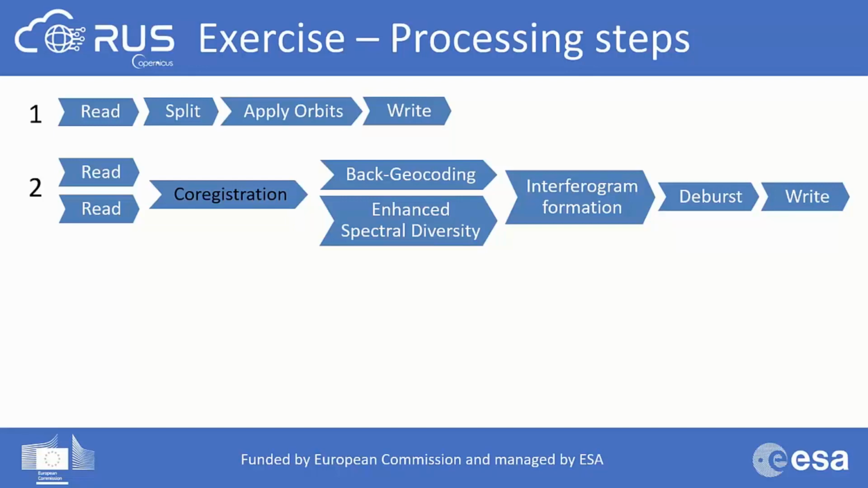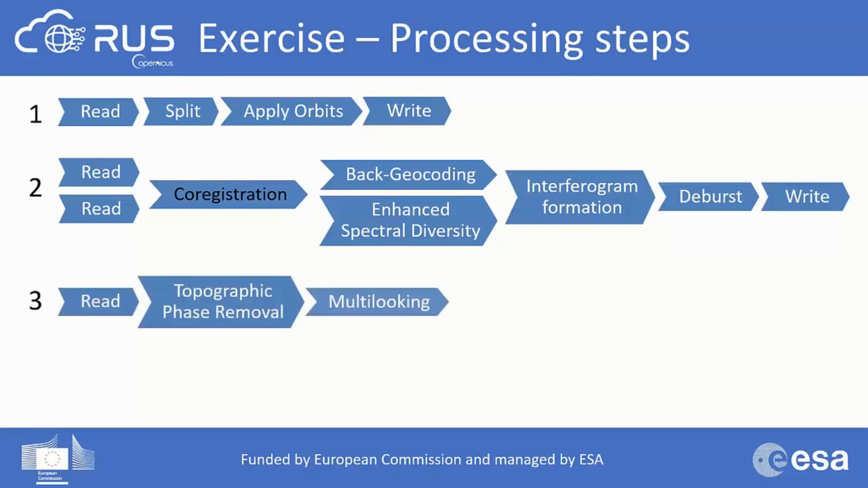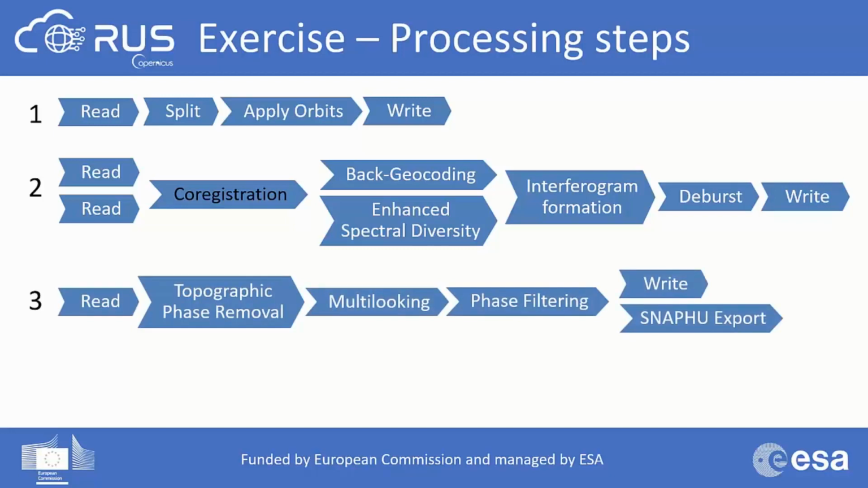After we create this one, the read product will be the write of the previous one, and we will apply the topographic phase removal operator. We will remove the phase due to topography. Then we will apply the multi-looking one, because the original SAR image contains some inherent speckle noise, and this processing is applied to reduce the speckle appearance and to improve the image interpretability. So we want to obtain square pixels at the end.